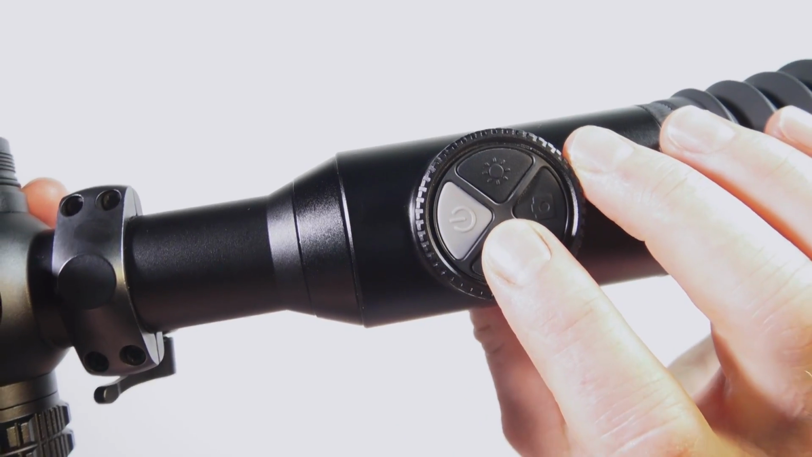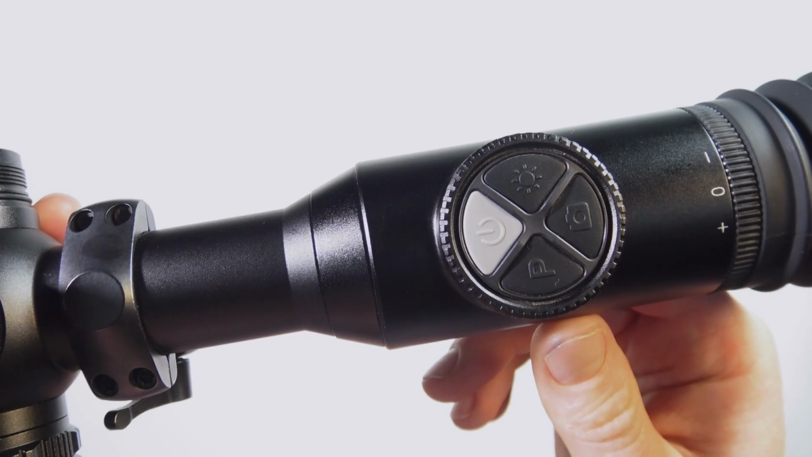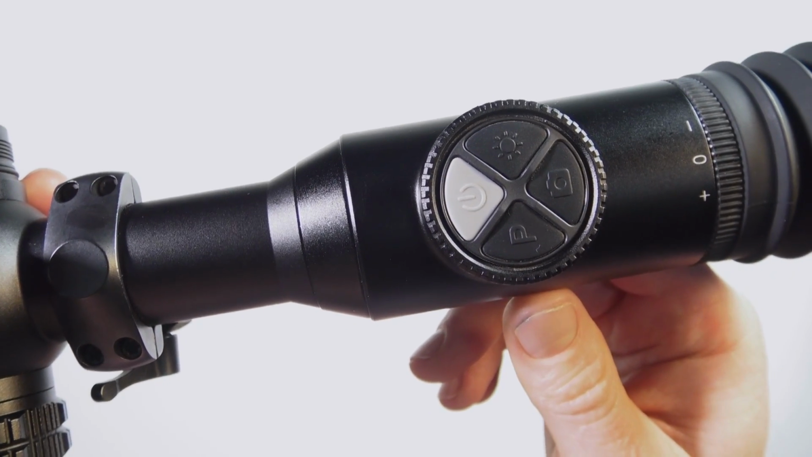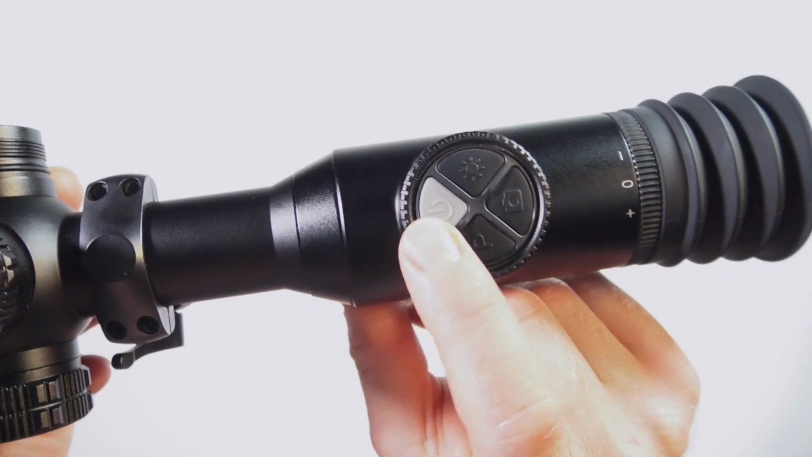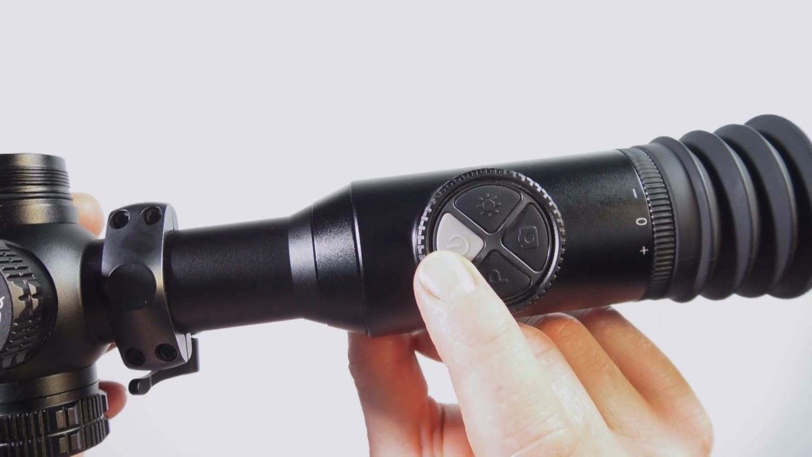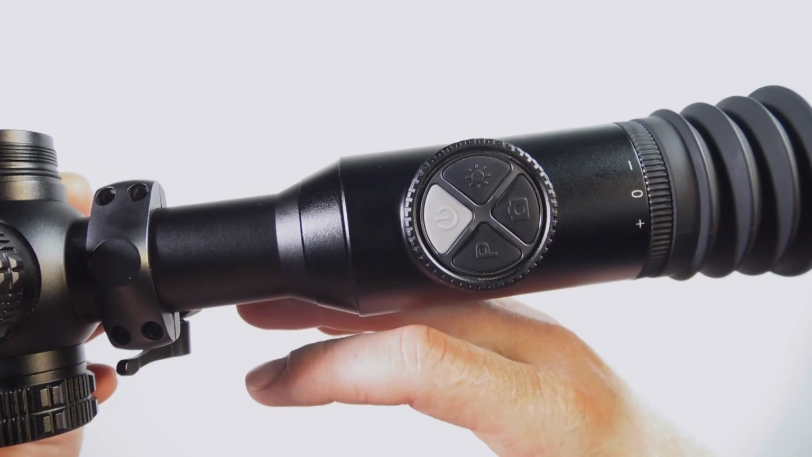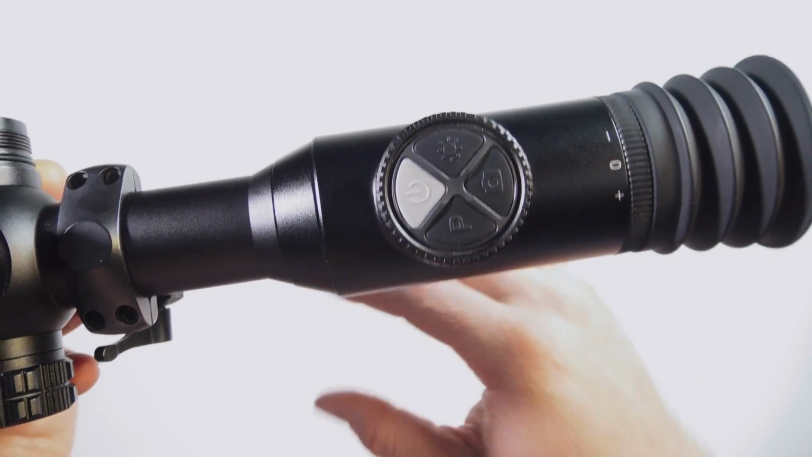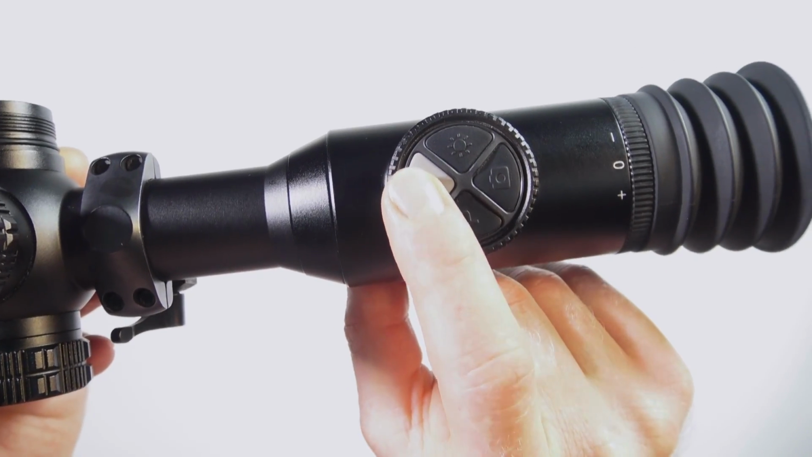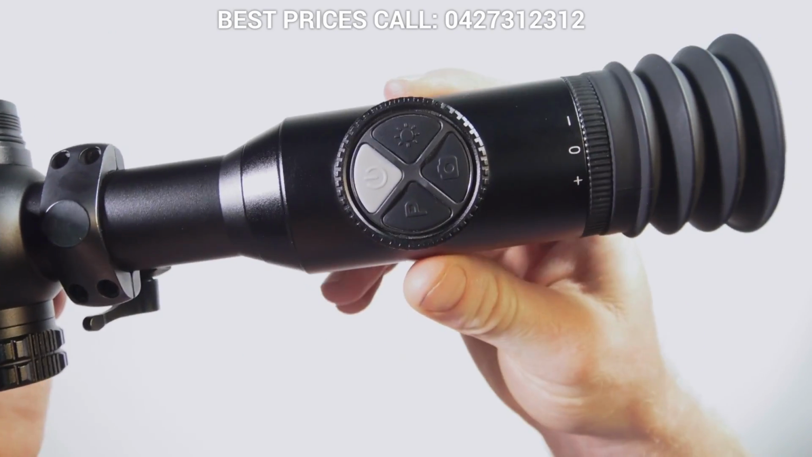So some of the secondary functions of the power button: if you single press it, it will actually do an image calibration, a manual image calibration. To put the device in standby mode, you long press the power button, but don't hold it all the way through the countdown. If you hold it all the way through the 3, 2, 1 countdown, it'll turn it all the way off. But as soon as you see the numbers come up, if you release it, it will go into standby mode. And then to wake it up again, just a single press on the power button.